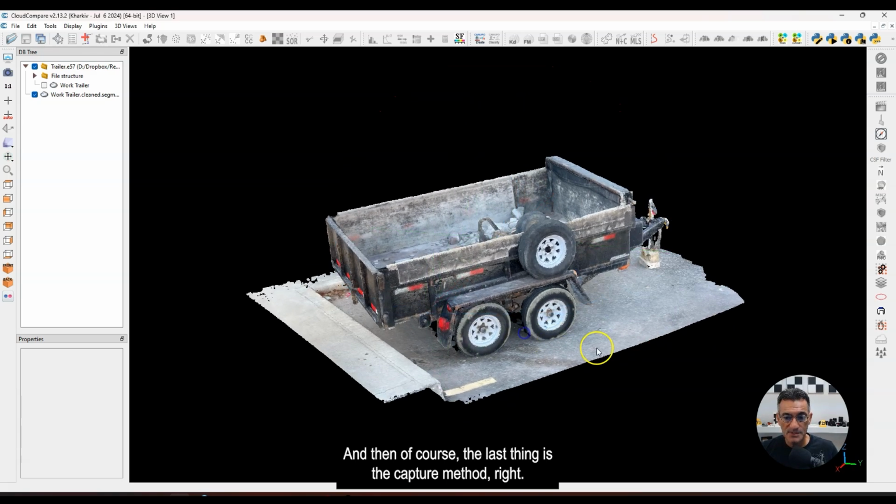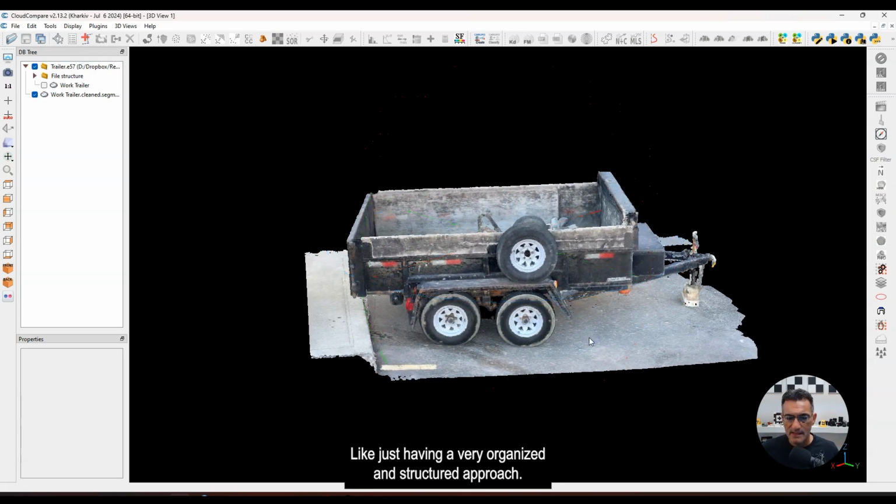And then of course the last thing is the capture method, right? Like just having a very organized and structured approach. That's a very, very important part of scanning and making sure that you get a complete and thorough scan.